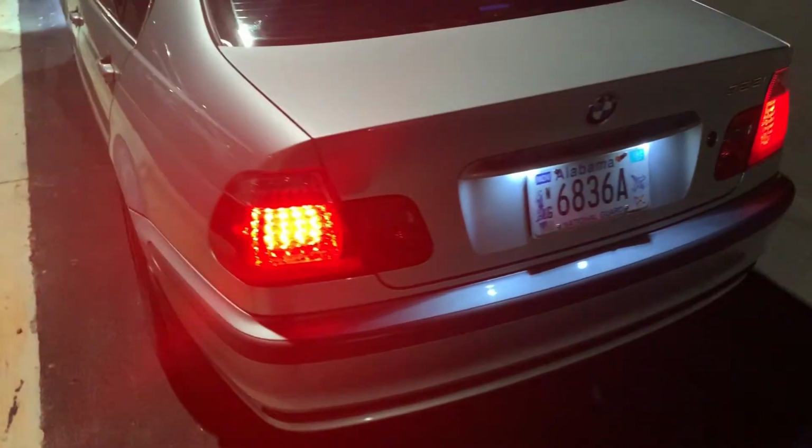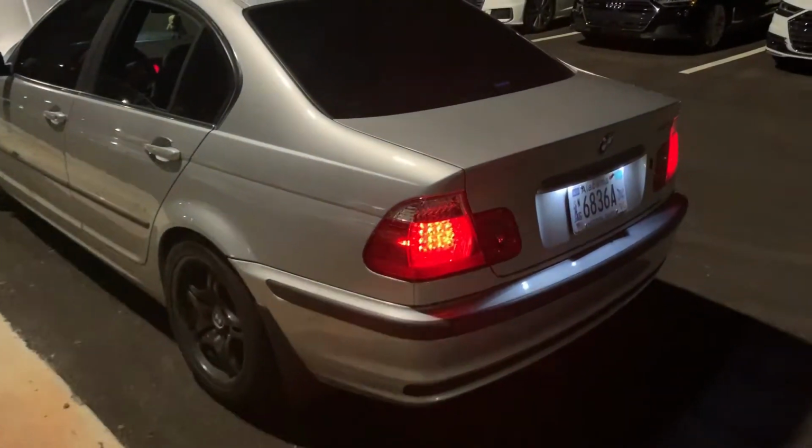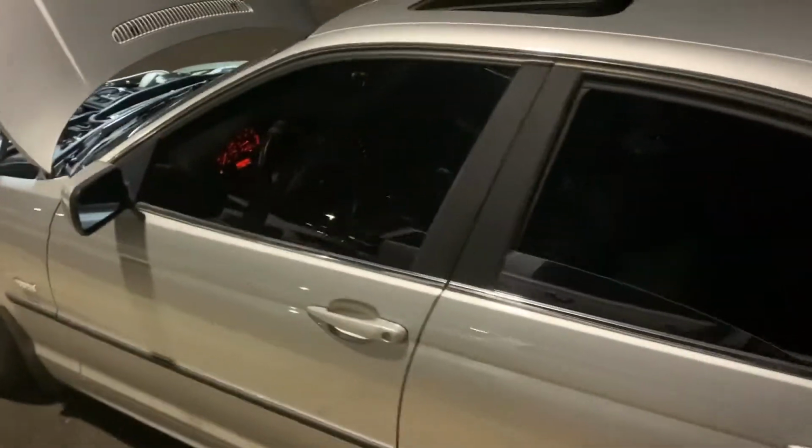I did a lot of the aesthetic looks before I went turbo. Eagle tail lights, LEDs. Windows were already tinted when I got the car.